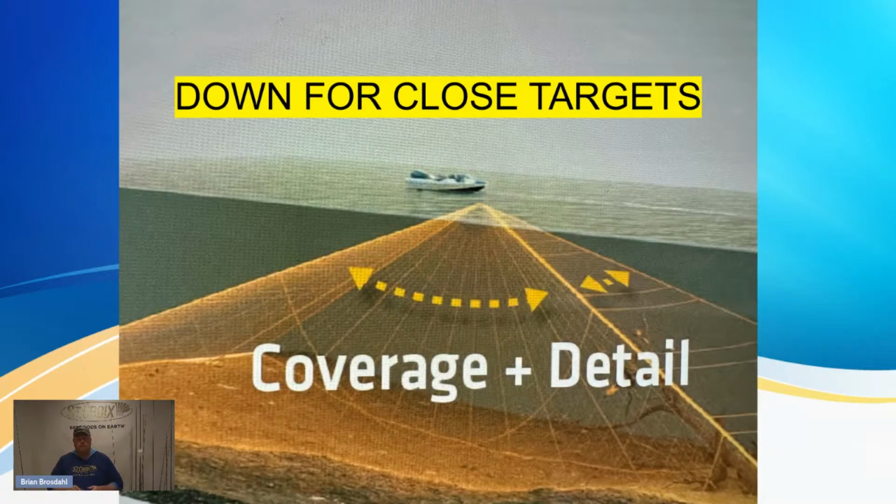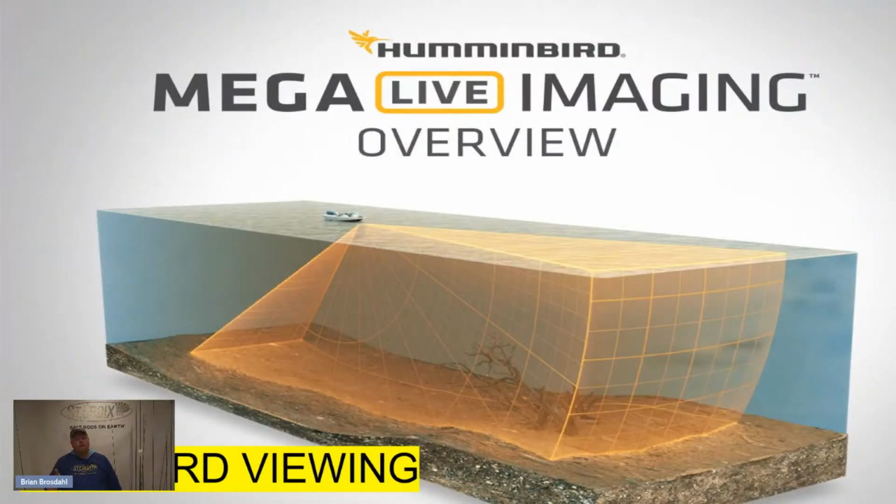There are a lot of times that we're actually using it in down imaging mode to see the fish when you're fishing in 25 to 45 feet of water. It just makes sense, and you don't want your beam to disperse and get light, so down works. And then getting into forward viewing, it's an odd shape. In geometry, I would have failed this part, but you can see the shapes of it. You get some coverage to the back.